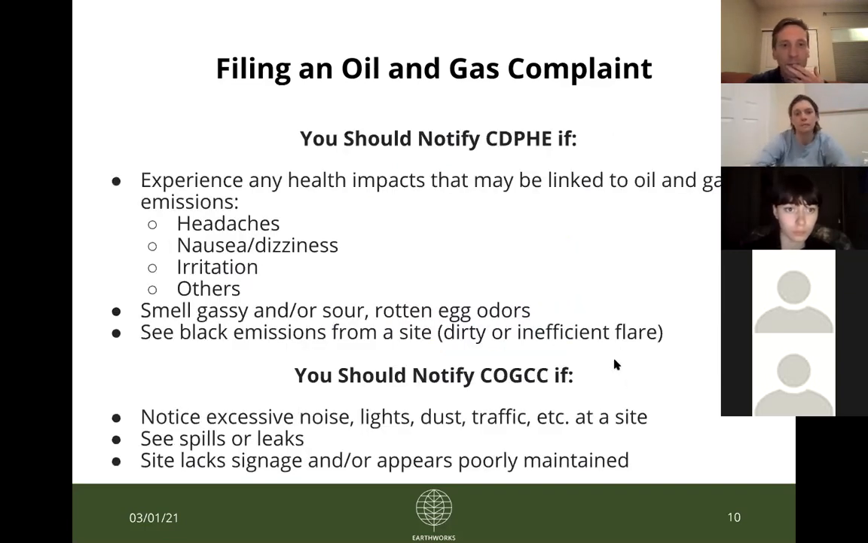And so then this slide just goes over some of the things I've already said: when to use the CDPHE form versus the COGCC form. Obviously for CDPHE, if you're experiencing any health impacts or are concerned, use their form. If you smell odors, because that's an air emissions issue, use their form.